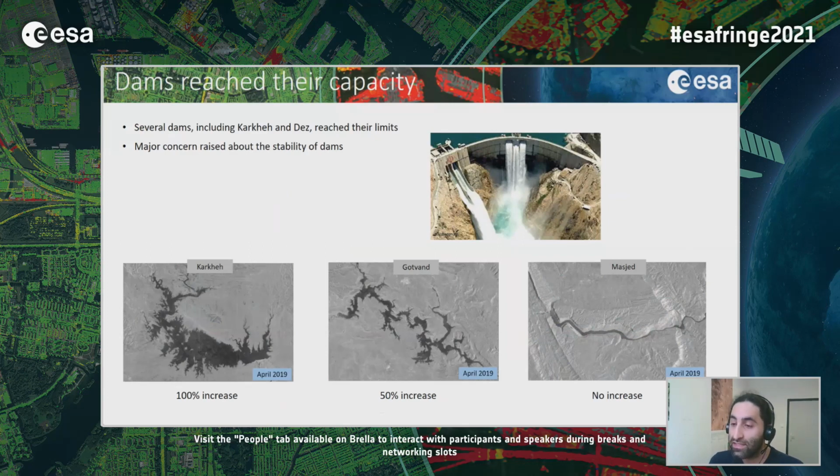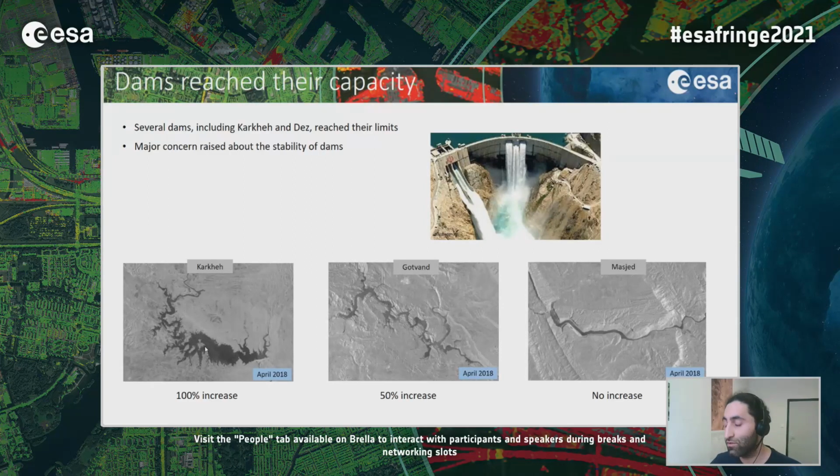Here, if we look at the Sentinel-1 amplitude data from April 2018 and April 2019, I hope the animation works here. For example, in Karkhe Dam, we see that the area of the dam, and also I will show you some graphs later, the volume of the water inside the reservoir increased by 100%, so it doubled compared to the last year. The other dam, Gotvan Dam, had a 50% increase in the area of the dam, and in Masjid Suleiman Dam, we don't see much increase.